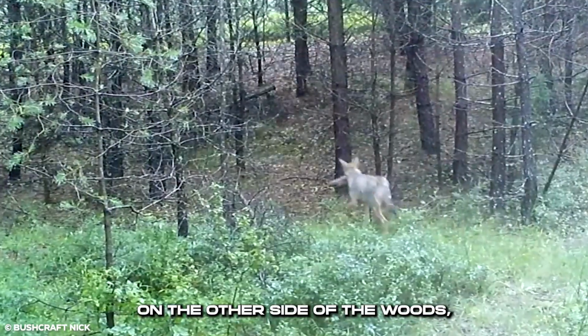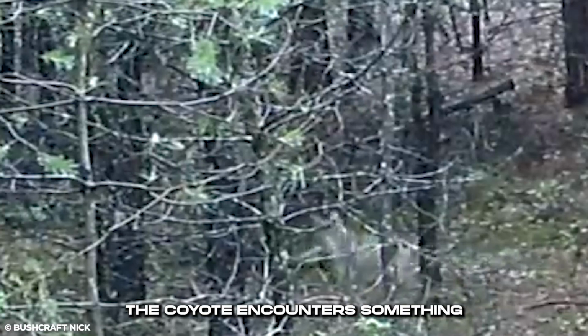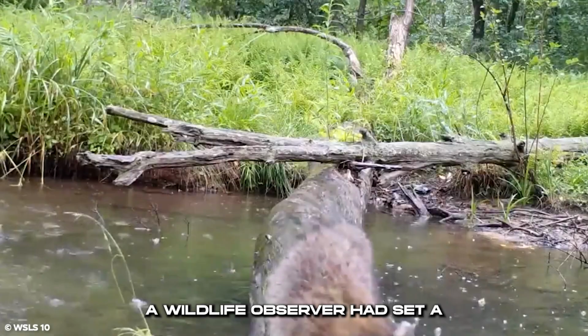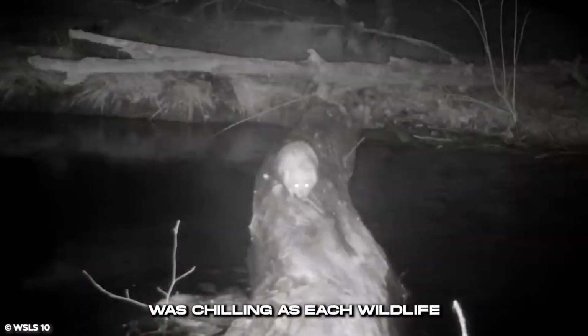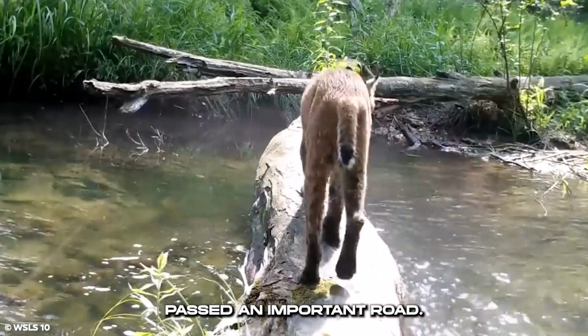On the other side of the woods, the trail cam records as a coyote runs into the woods with something disturbing in its mouth. The coyote encounters something even stranger, and it runs back away from where it was coming from. A wildlife observer had set a trail cam to capture wildlife, but what ended up being recorded was chilling, as each wildlife had a strong reaction as they passed an important road.